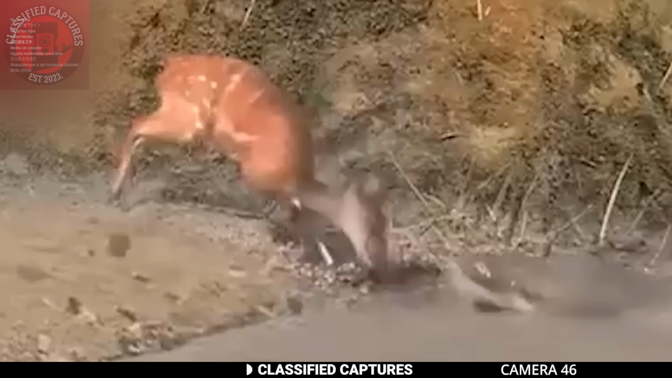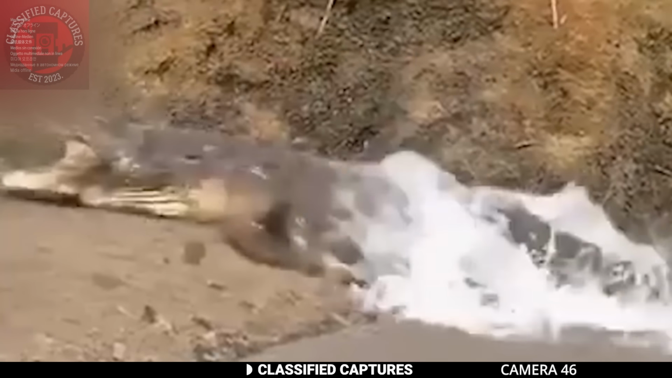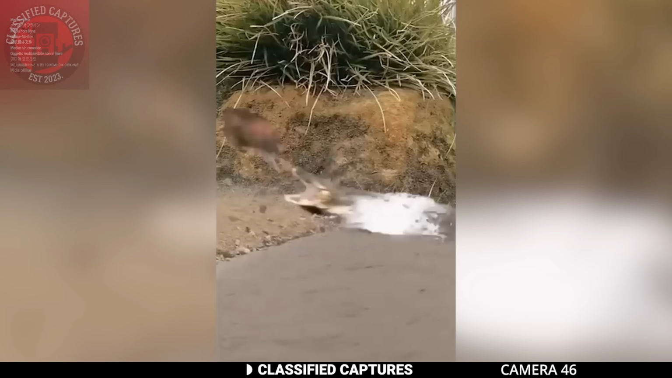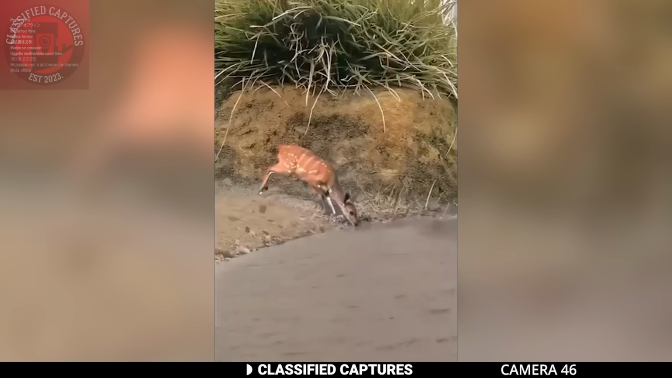The croc surges forward, jaws agape, its singular intent clear, to ensnare the unsuspecting doe, securing its next meal. But in the intricate web of this ancient wilderness, even the prey can be a marvel of resilience. As the croc closes in, the doe's instincts ignite.